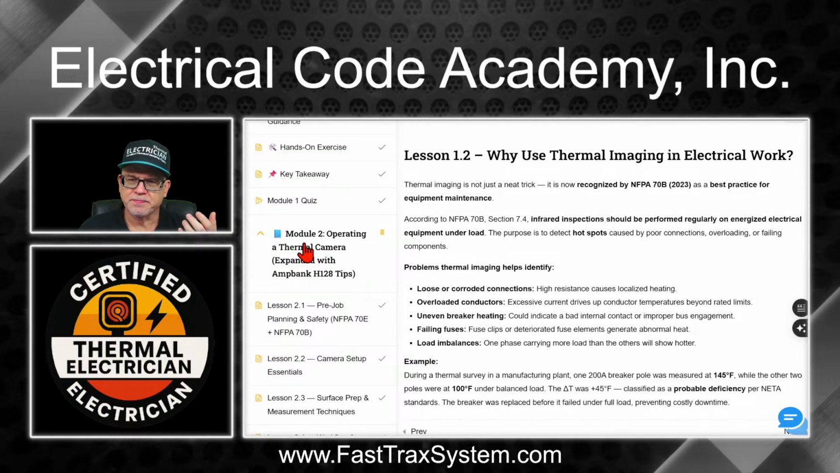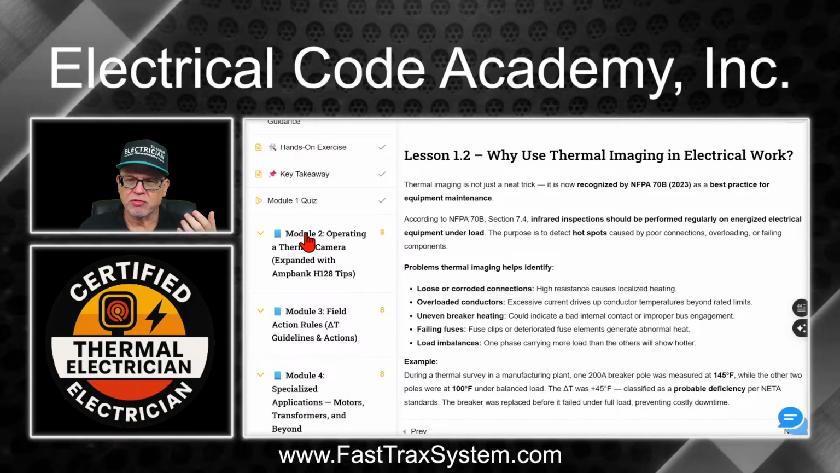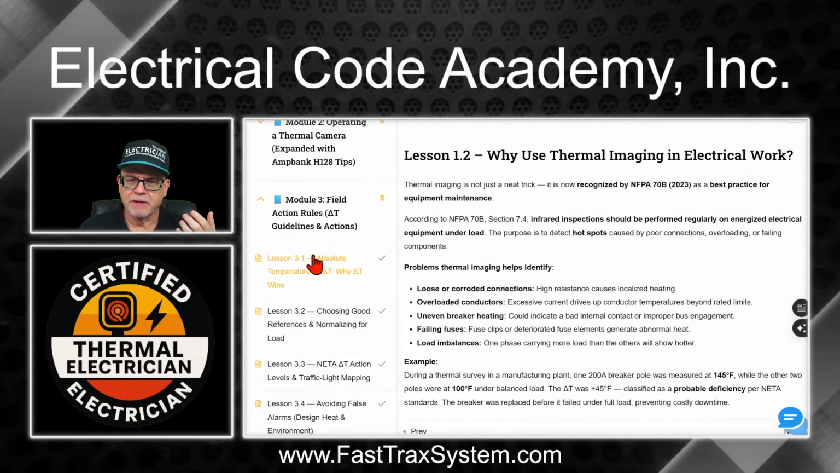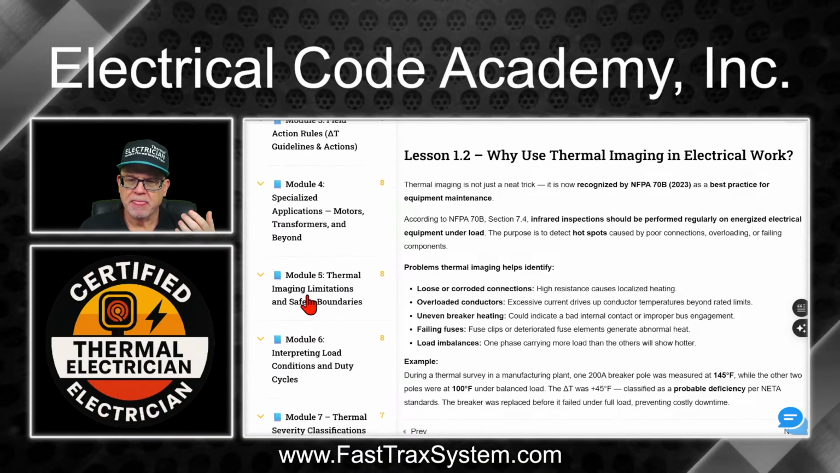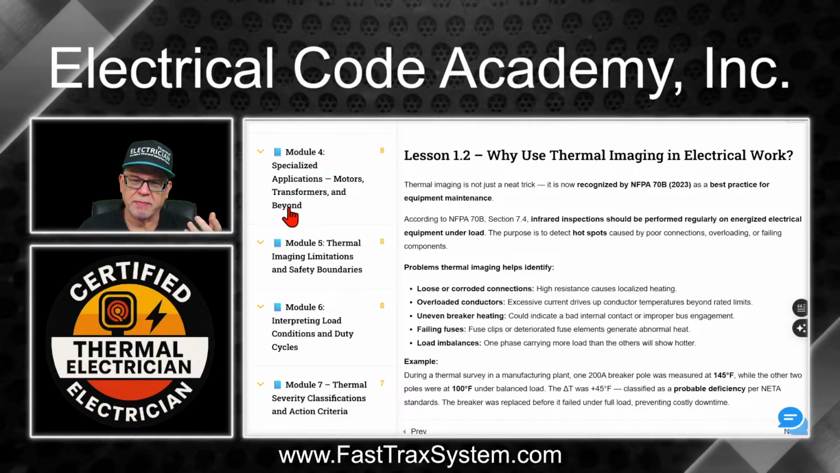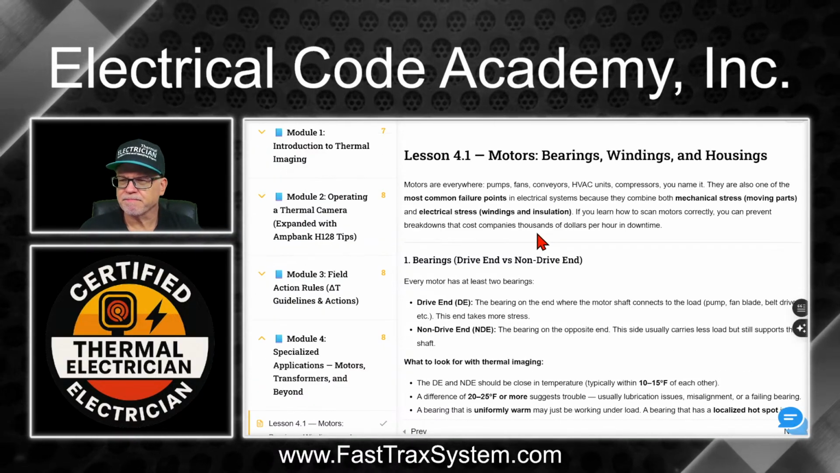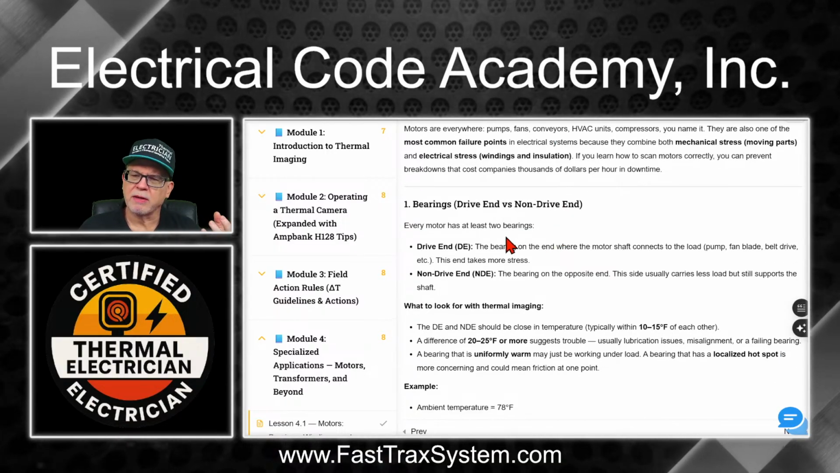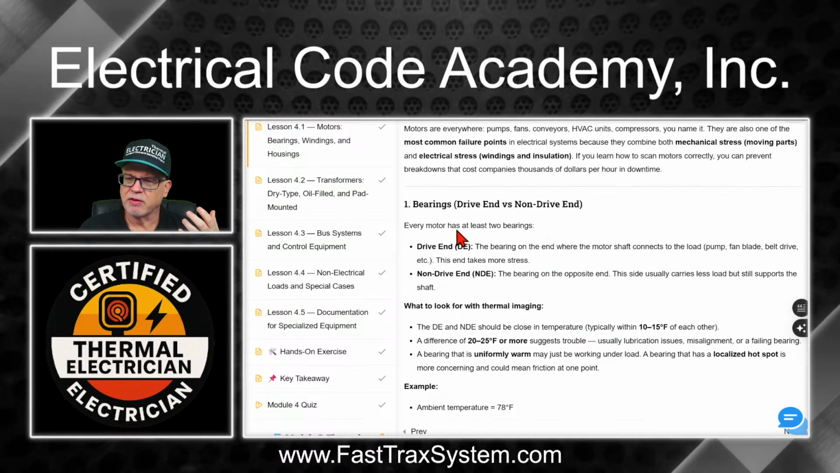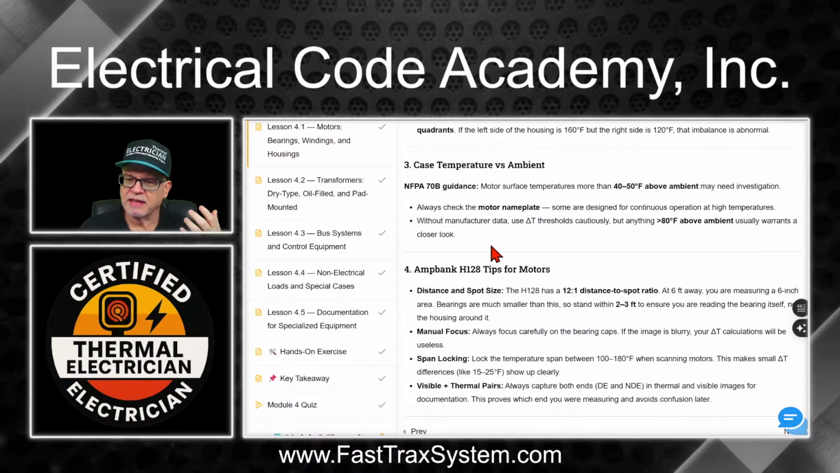There's module 2. As you can see over here, this is the module 2 for thermal imaging, right? And then you can go down, there's module 3, and you'll see all these lessons under that. And there's module 4, okay? Applications, motors, transformers, and beyond. Okay, so I'll just give you a sample of that. So we'll go to 4.1. And here we start talking about things like the bearings and what to look for in thermal imaging, give you the definitions, some examples to look for, all those type of things.